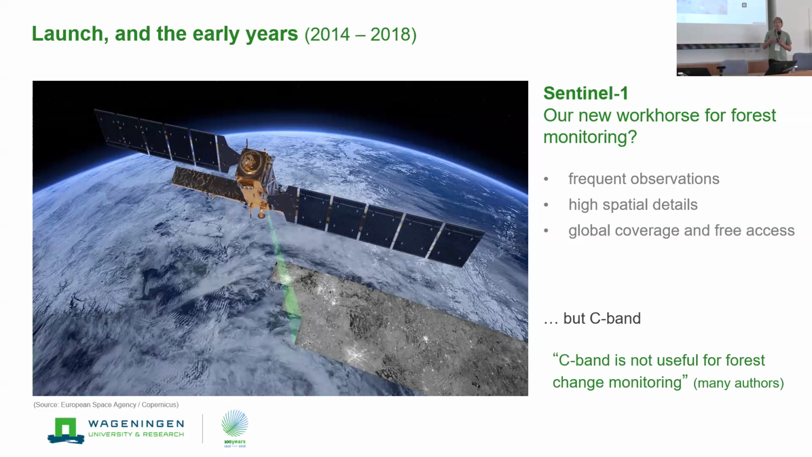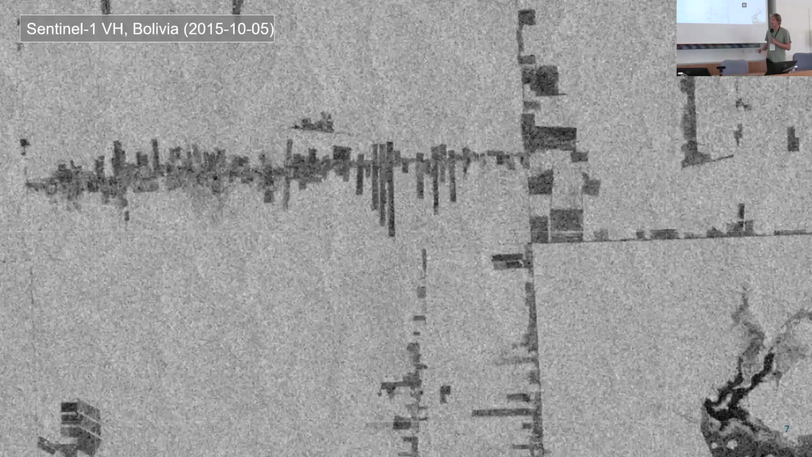So the focus of the early years was really to find out to what extent we can reliably use Sentinel-1 for forest monitoring. And here we see an early image in Bolivia, where we actually can see quite good contrast between forest, the bright areas, and then the clear-cut areas. But if we go to the next observation, 12 days later, we actually see that this contrast diminishes immediately. And that is just because of increased soil moisture.